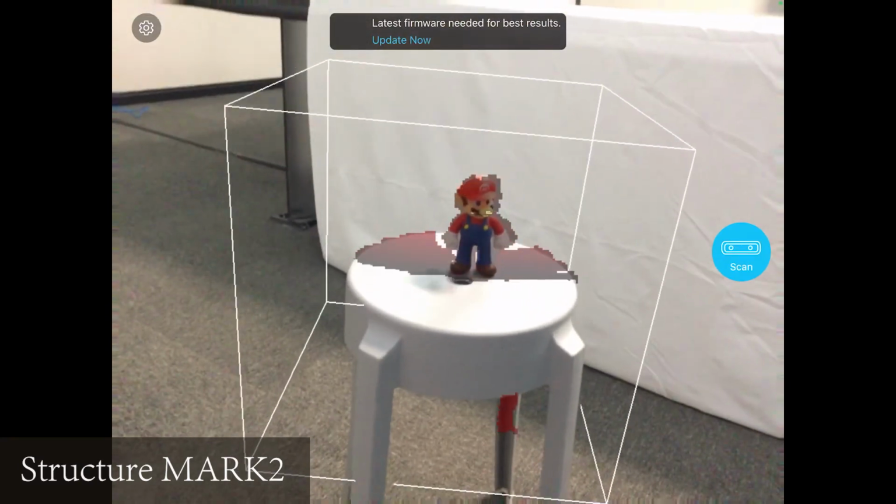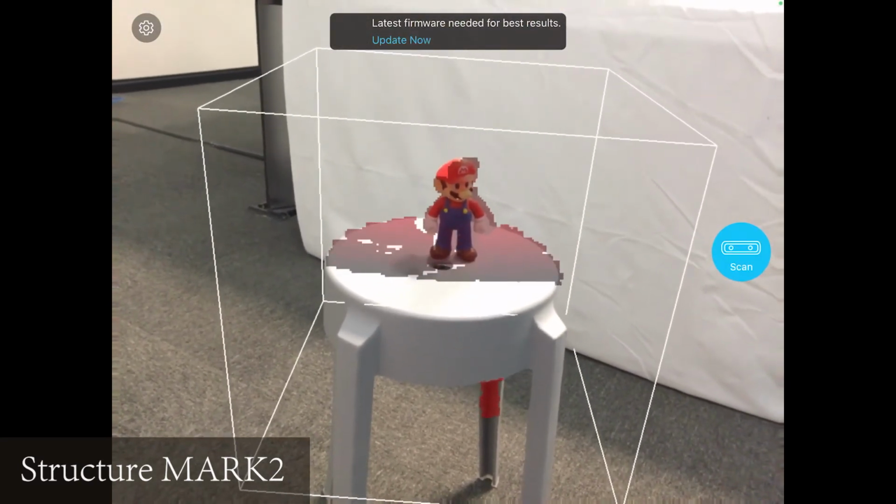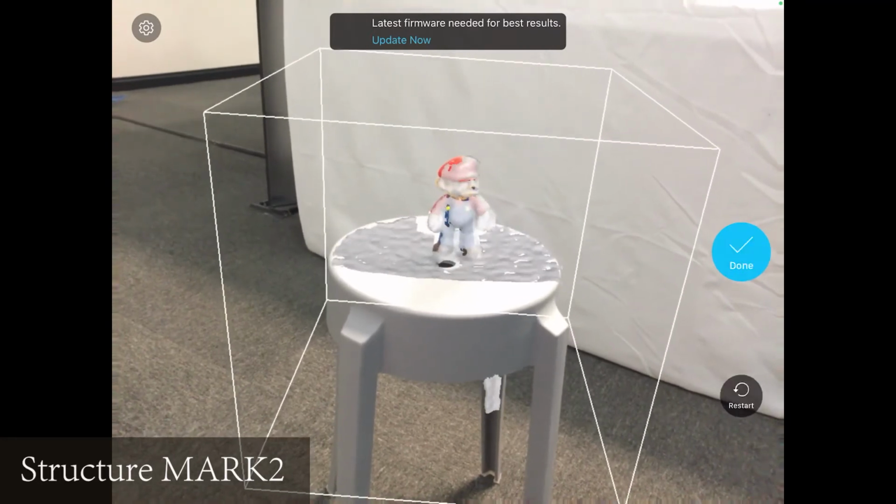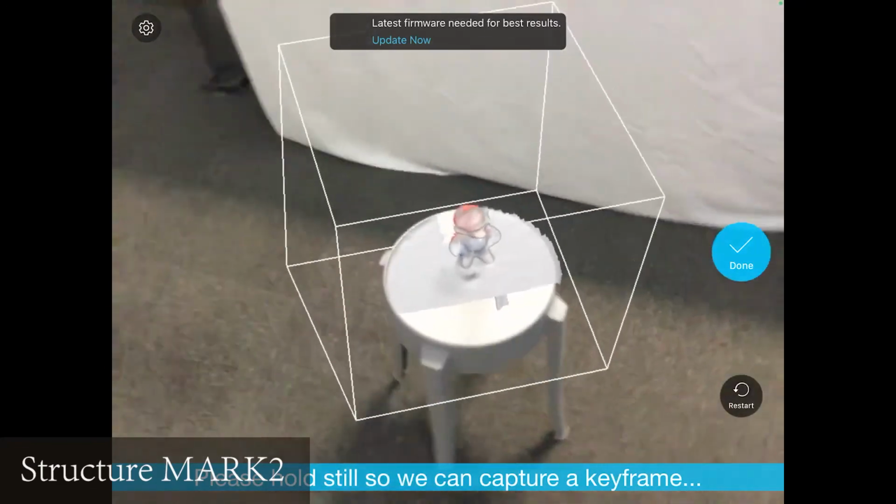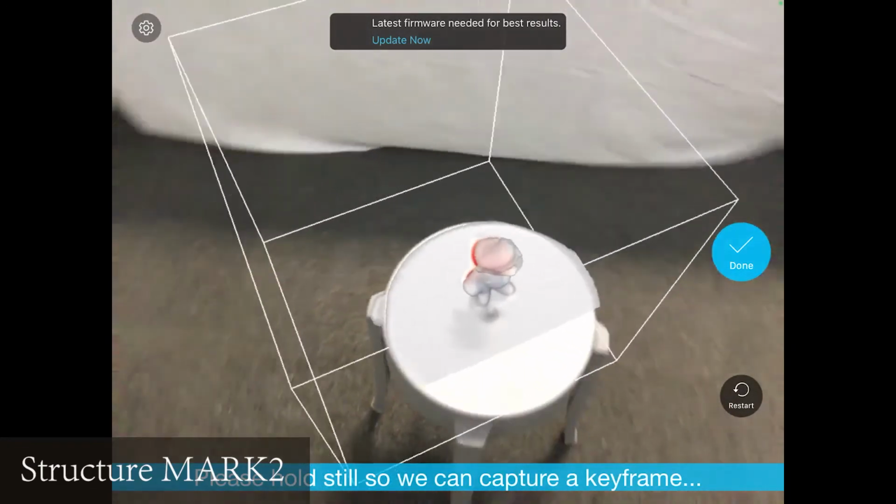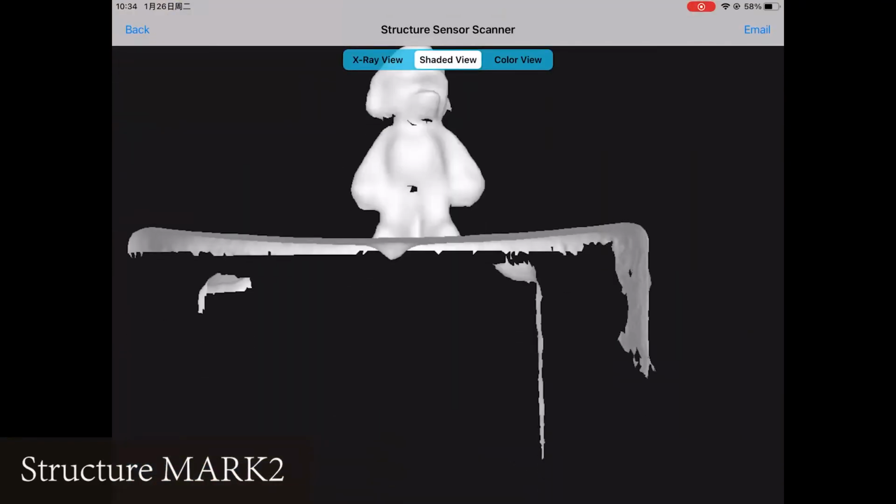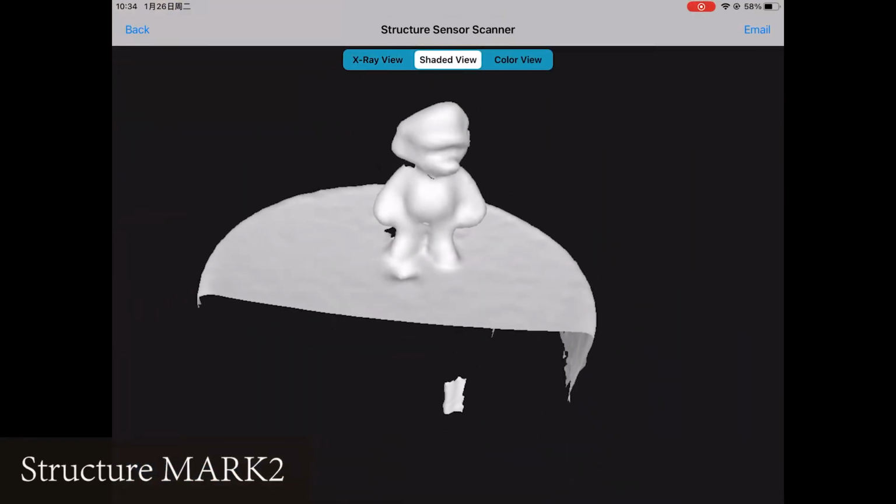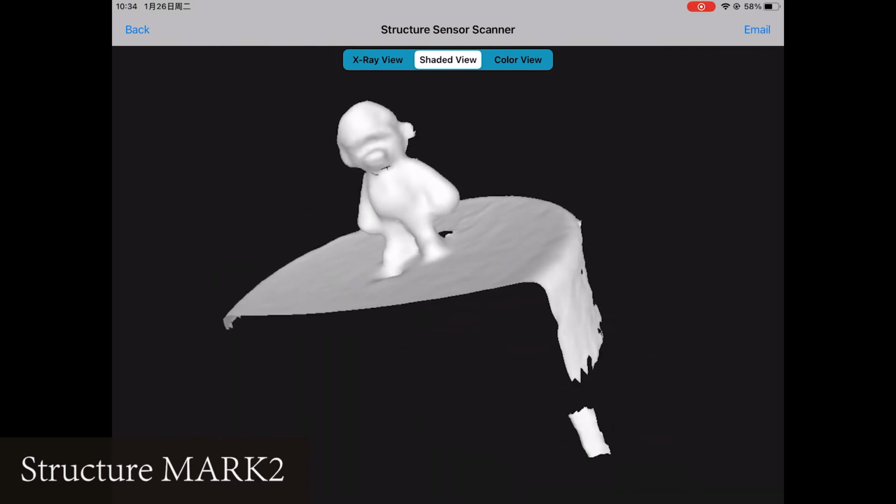Here I try to check the performances of these scanners by scanning a small object. Here in our case it's Mario. I just put the object on the chair and I have to move around it. It identifies it, and we can see here the result is not very satisfying. We can move around, the edges are not very clear, everything is quite soft and smooth.